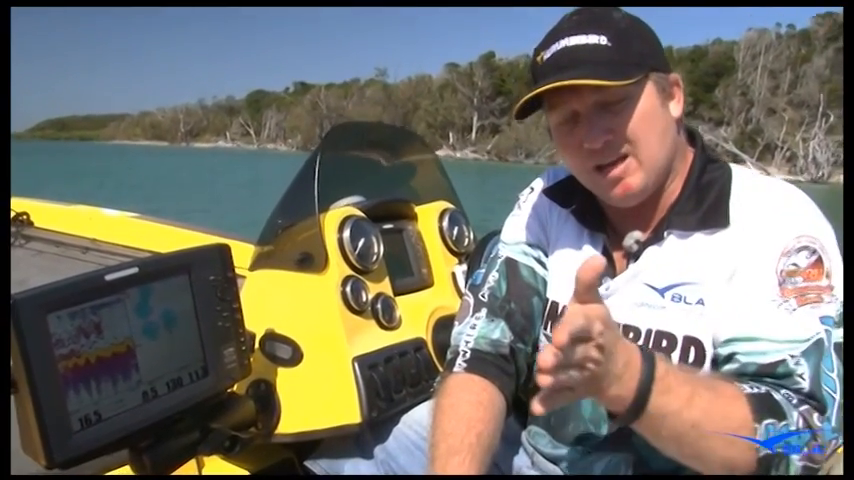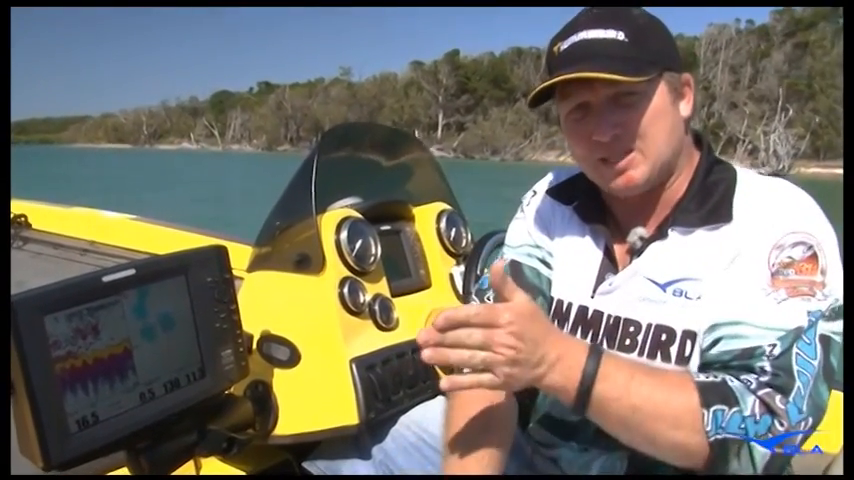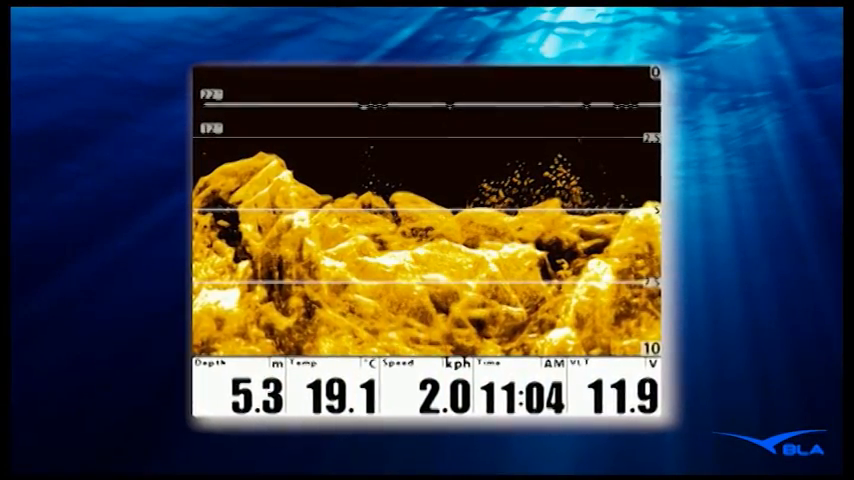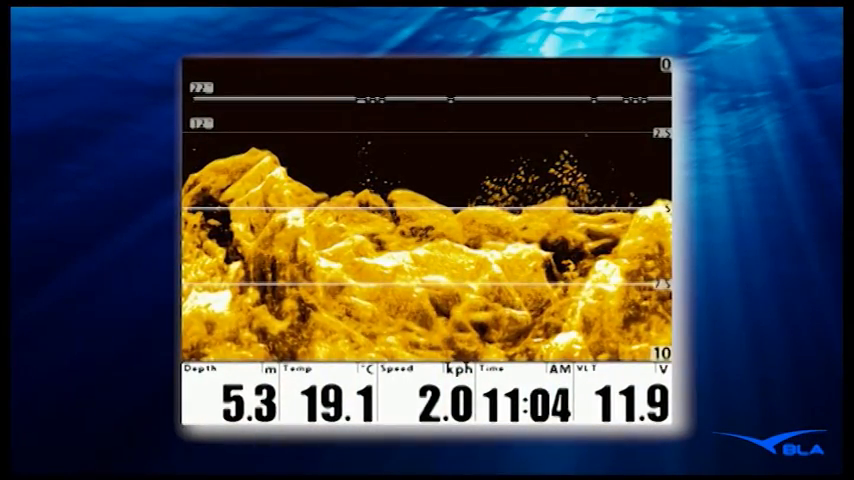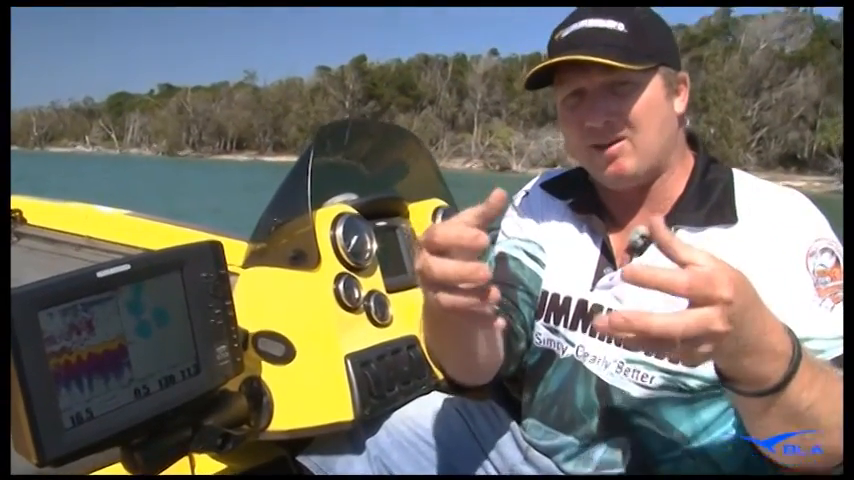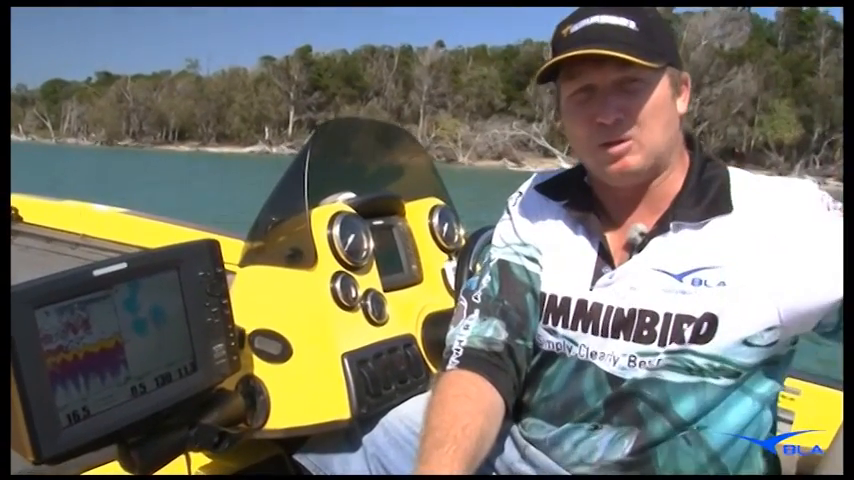As you're moving over the area, it's going to give you a very precise section of what's happening. If you're going over reef or rock, it's actually going to show as reef or rock, whereas on your normal dual beam units, you've got a cone-shaped beam, you're getting a return back from a wide area, it's averaging that return out and just giving you a flat graphical line at the bottom.